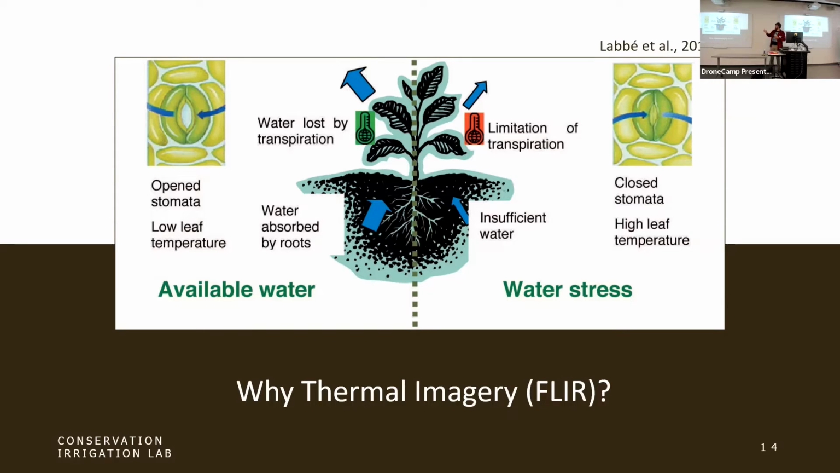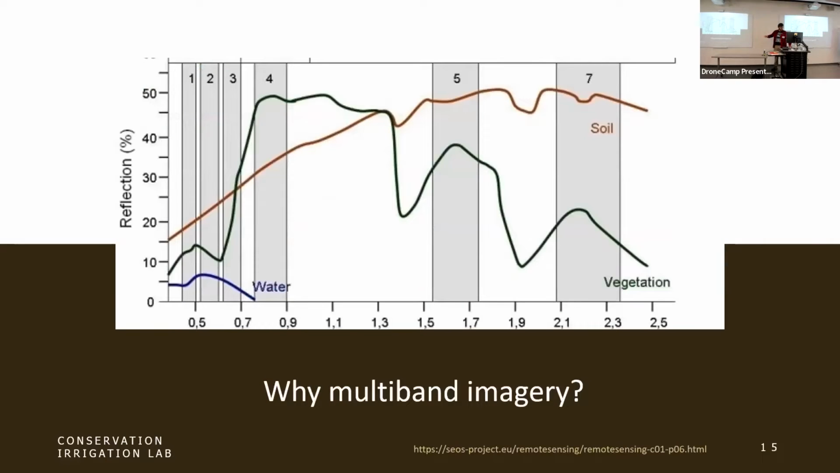And we can use this remote imagery or thermal imagery to detect this, because when the stomata are closed, you're not getting as much transpiration. Transpiration cools the surface. So you're going to start seeing an increase in temperature as you get more water stressed. I think we do this. And then going on, we also use multiband imagery as well.